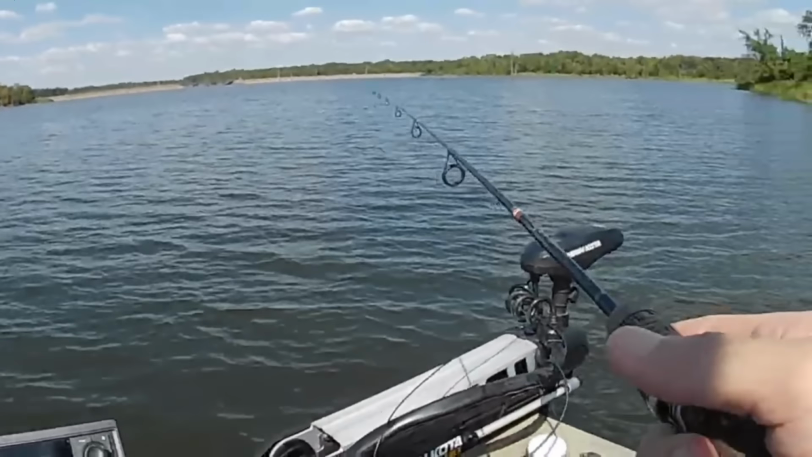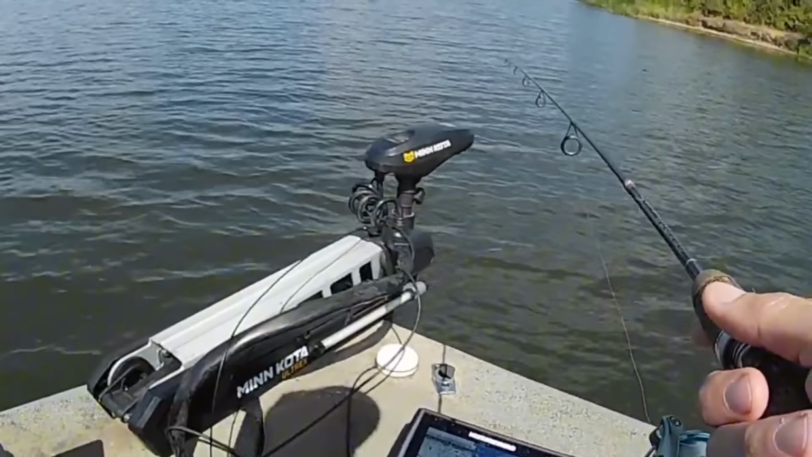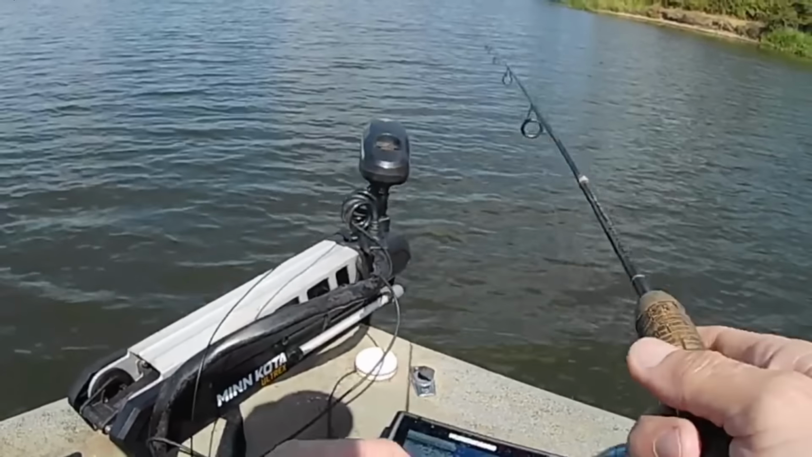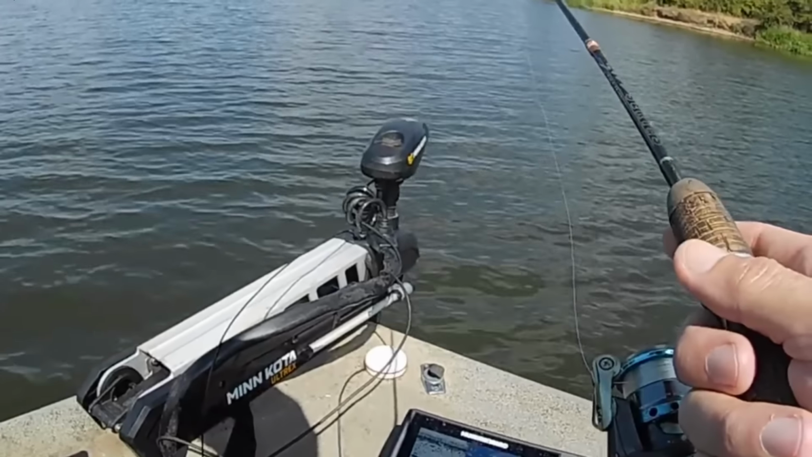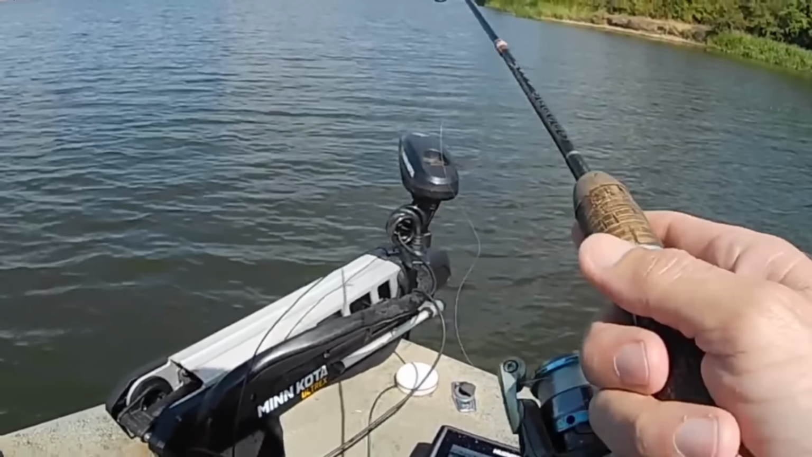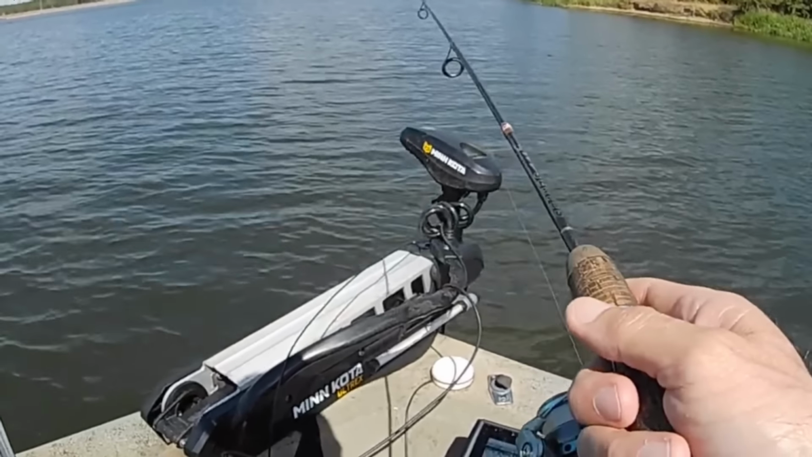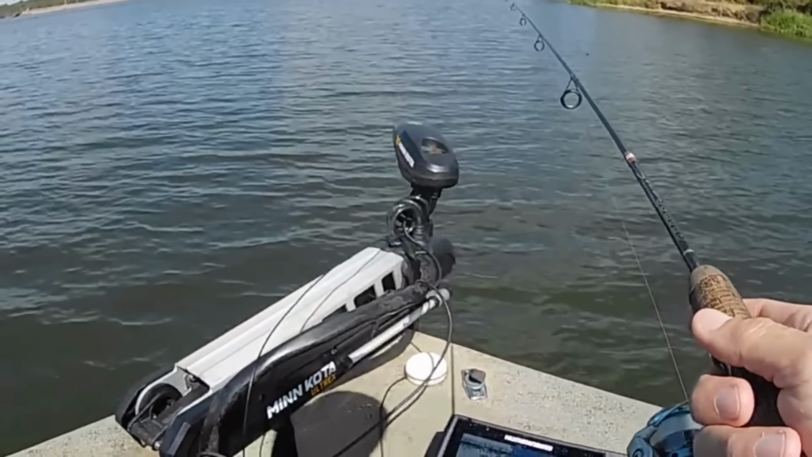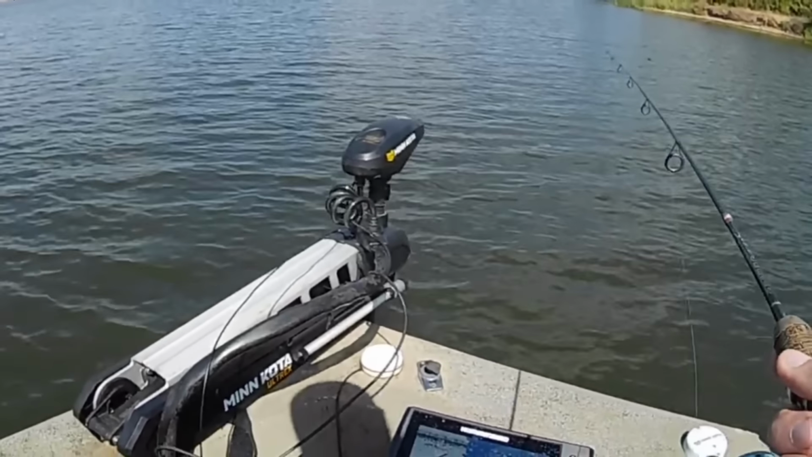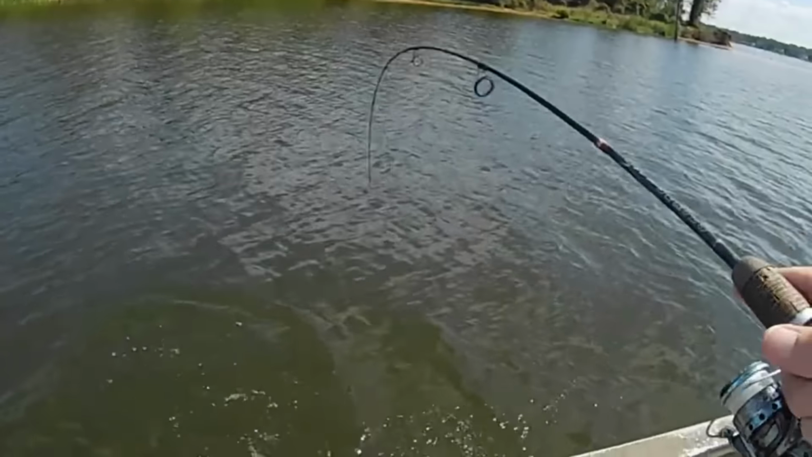I'll GPS all these little spots like this when I find them, because there'll be particular trees that they'll hang around more so than the others, and I'll mark every one of them. Makes it a whole lot easier just to go from tree to tree like that when you've got them marked and you know exactly which ones they're going to be on, or you got an idea where they're going to be. There's another one. Alright.